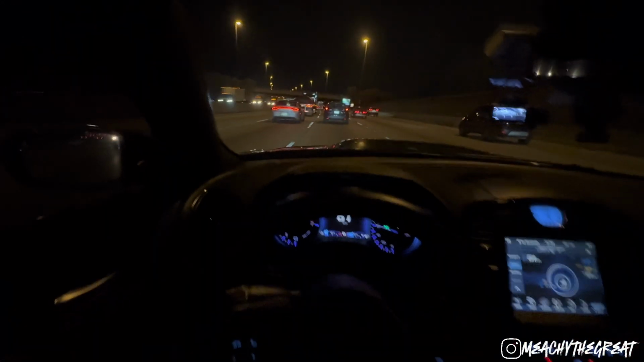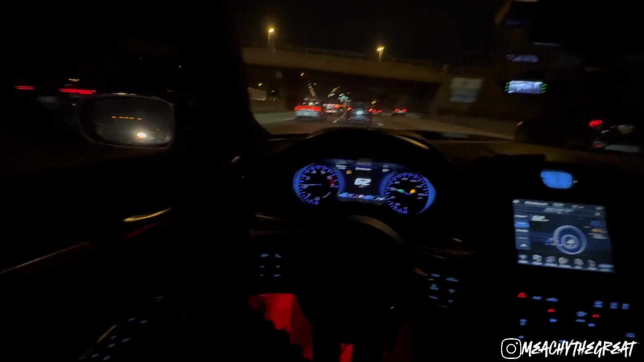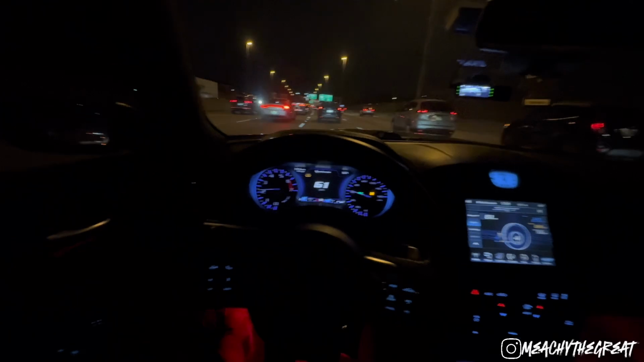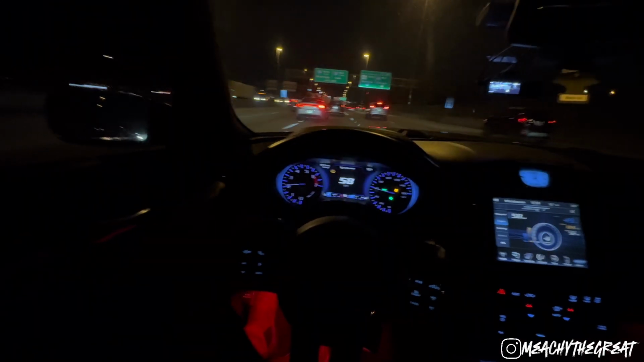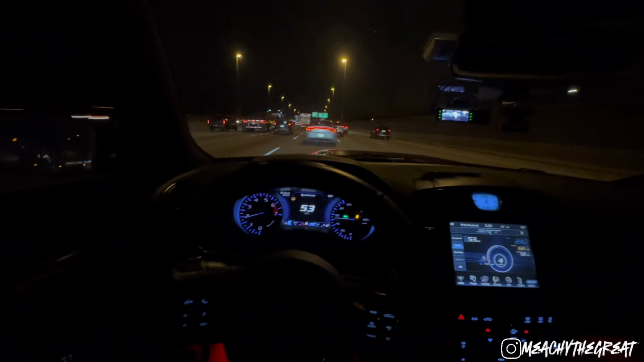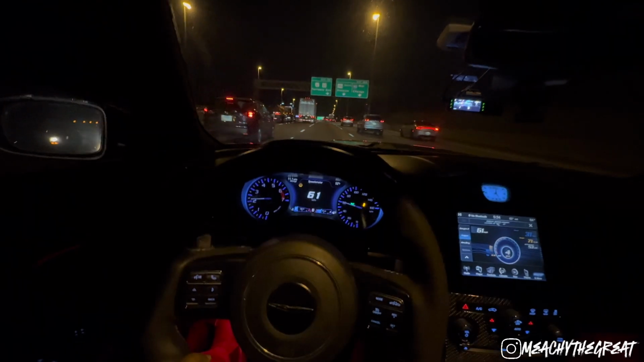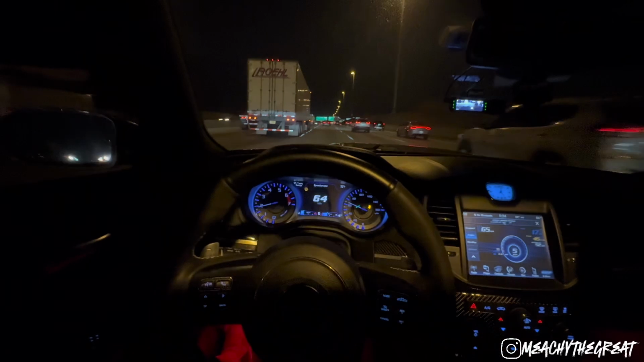I can feel all the ridges in this motherfucking road because I need my shocks done. And I need my CV axles done. I just need some work done, basically. I should not be able to feel that shit like that. I can feel everything.